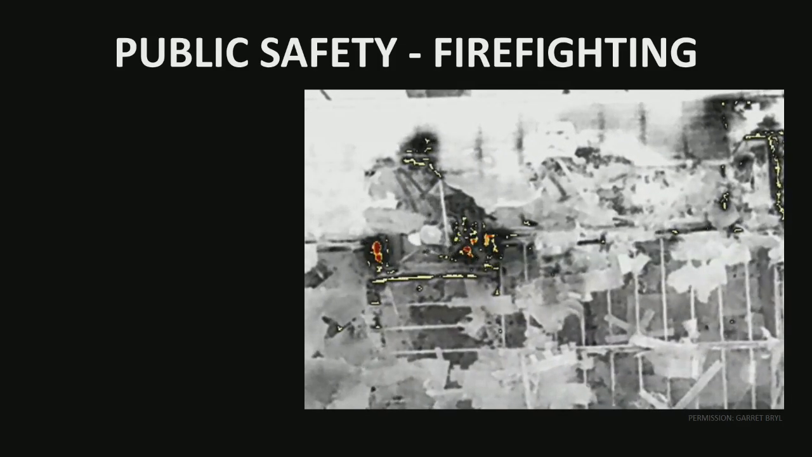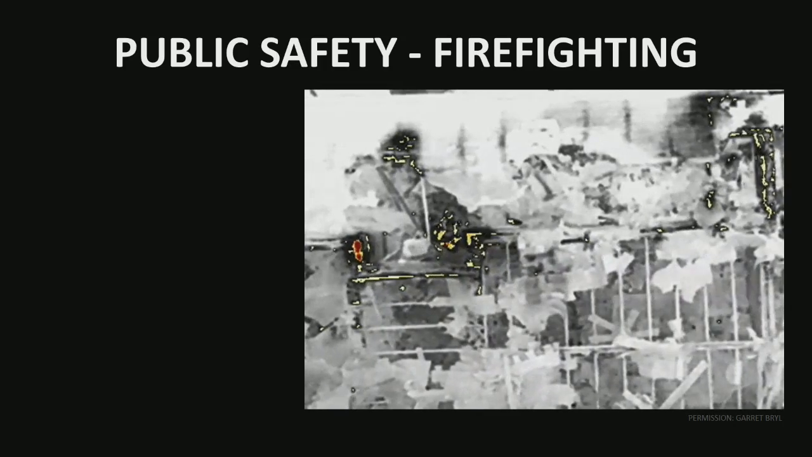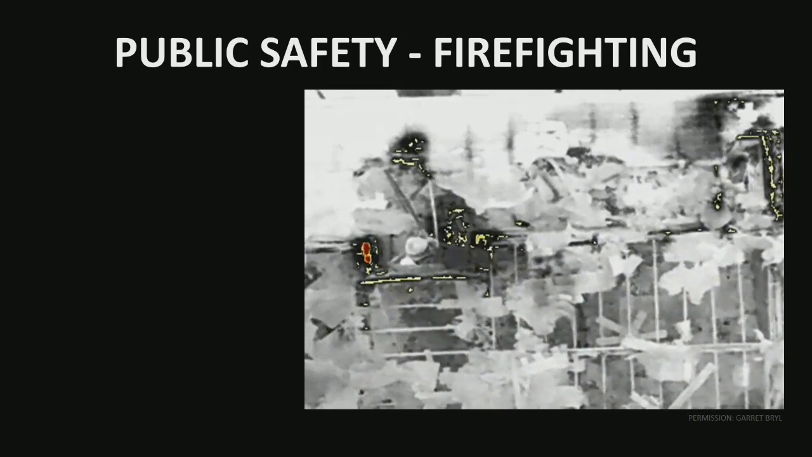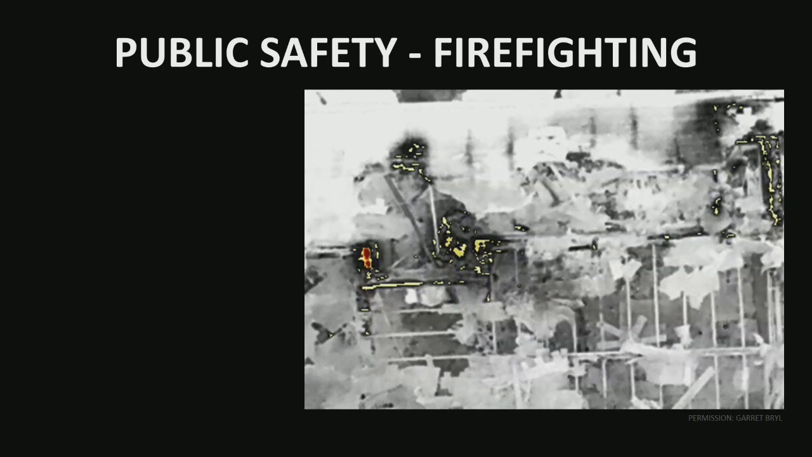There are more than 30,000 fire departments in the United States alone, and they're responding to a call about once every 22 seconds. So any tool that you can add to their arsenal to make firefighting easier and safer is an obvious choice for them.